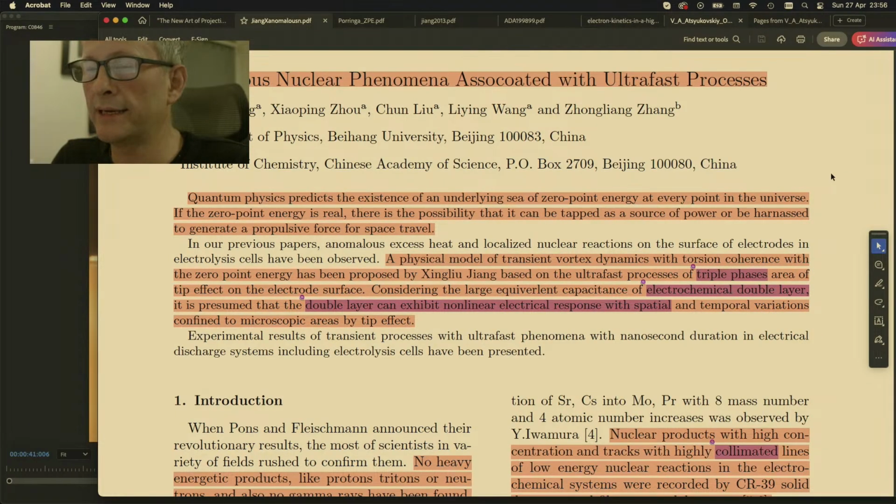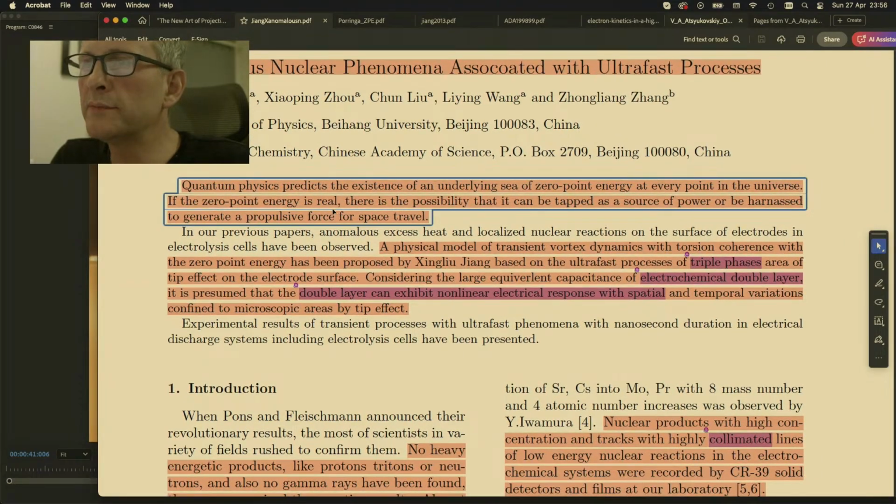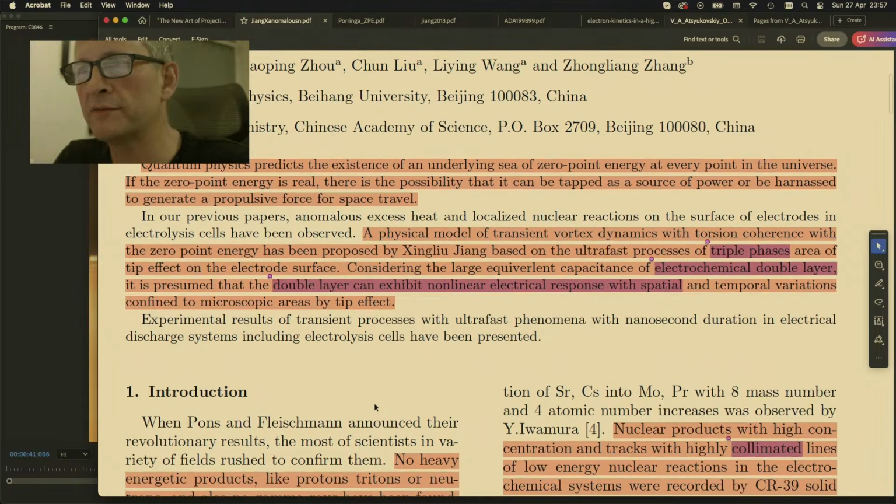And I started highlighting this and I realized I probably have to highlight all of this. Quantum physics predicts the existence of an underlying sea of 0-point energy at every point in the universe. If the 0-point energy is real, there is the possibility that it can be tapped as a source of power or be harnessed to generate propulsive force for space travel.